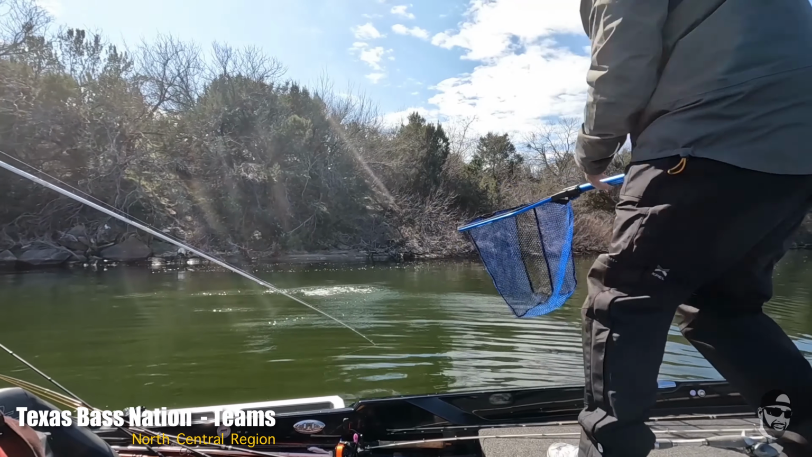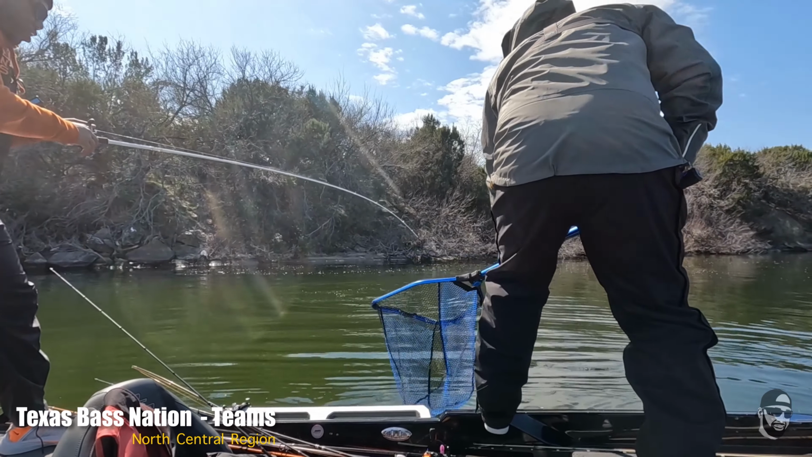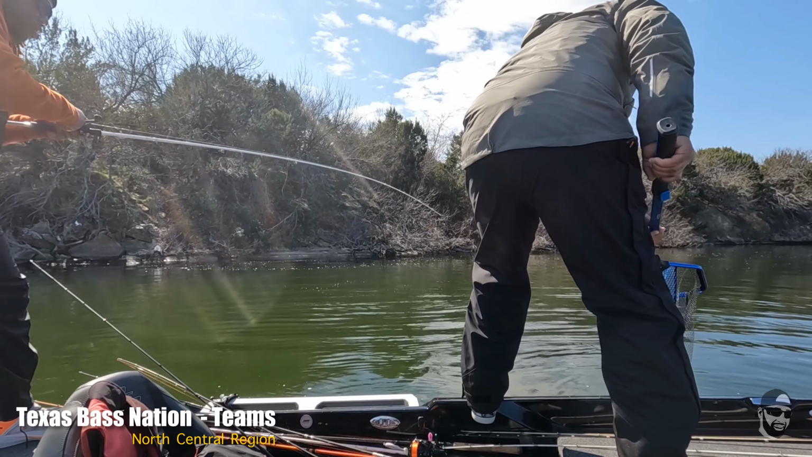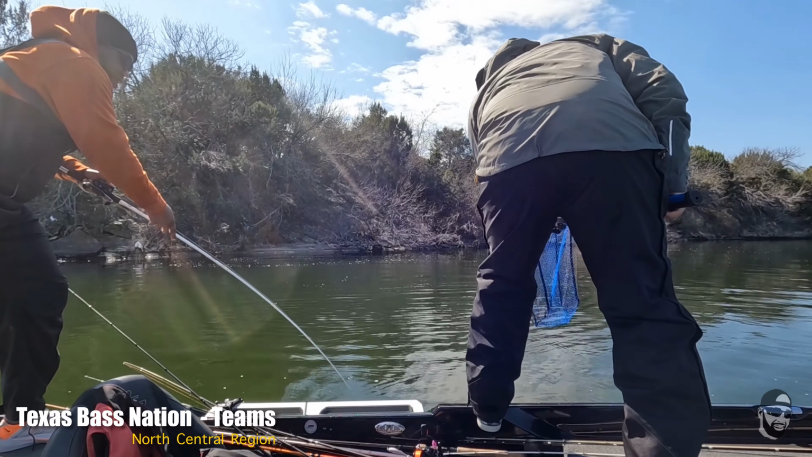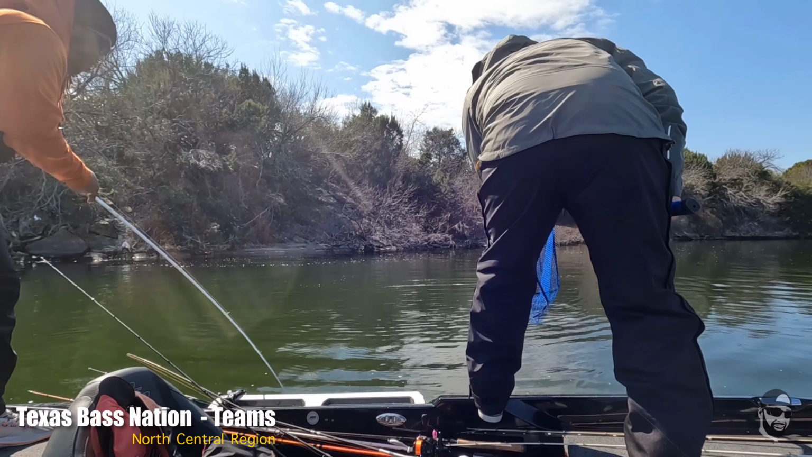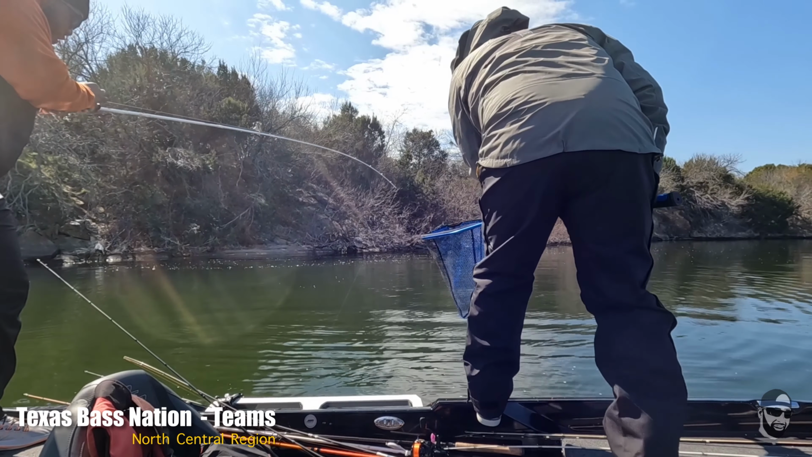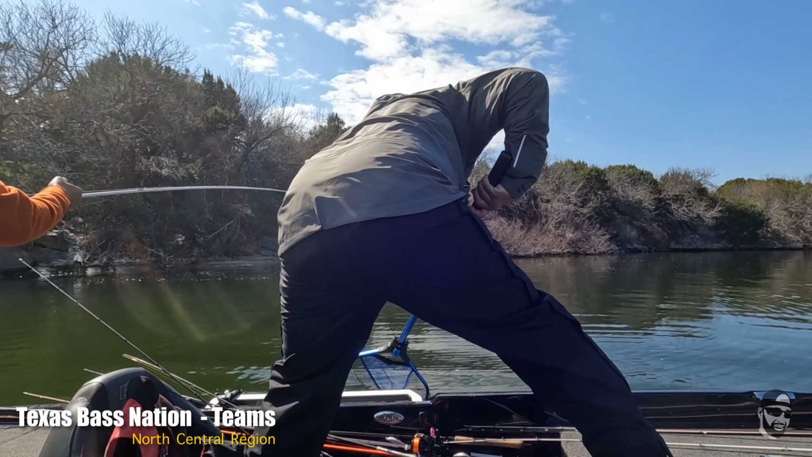Put him down. Keep him down. Don't reel it, you don't have to reel that. Don't rush him. Don't let him get under the boat. Just a little bit of drag if you need to. Don't lose him.